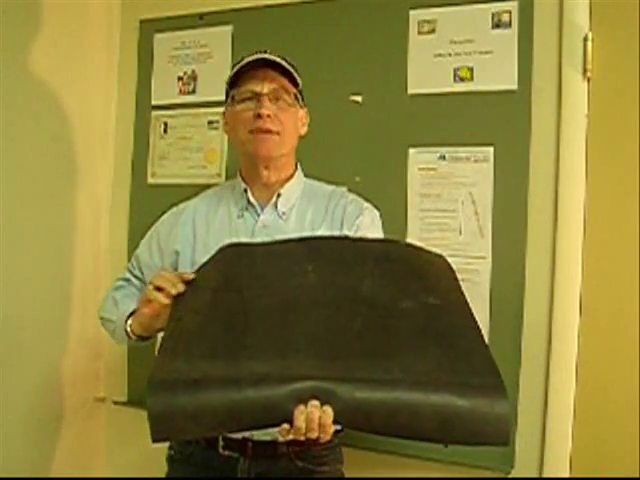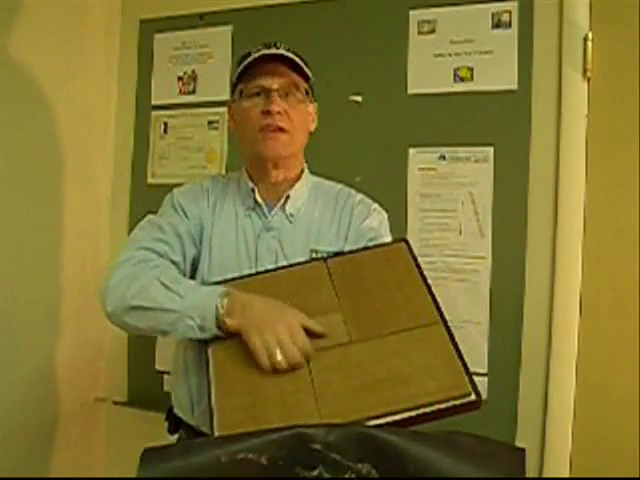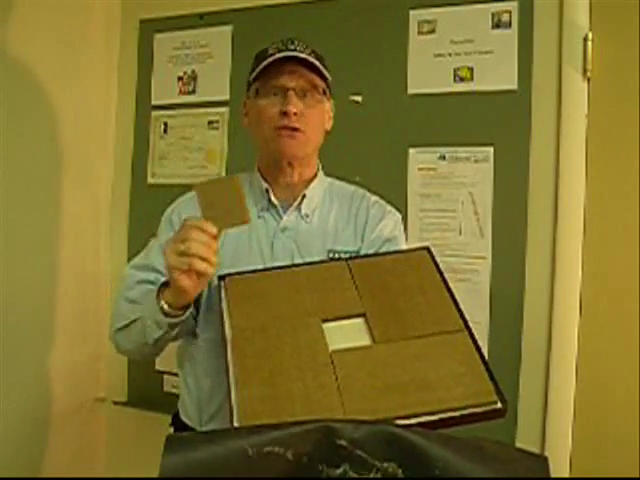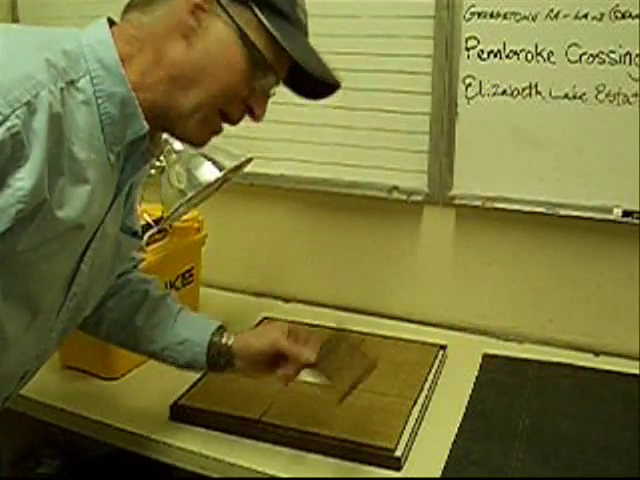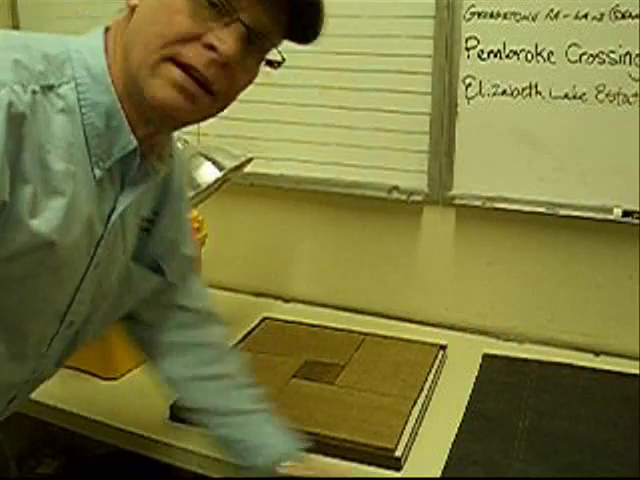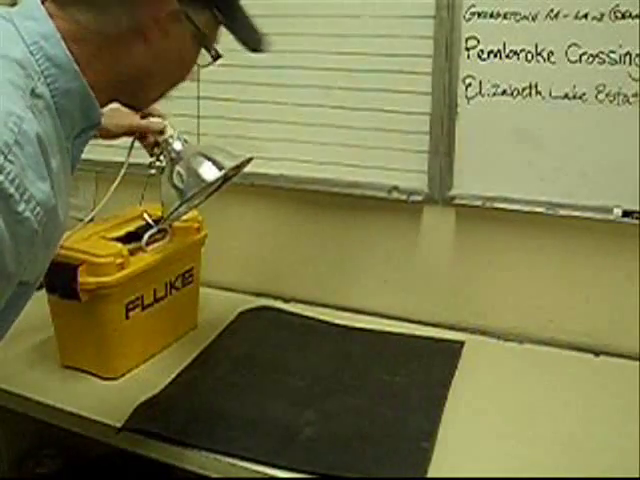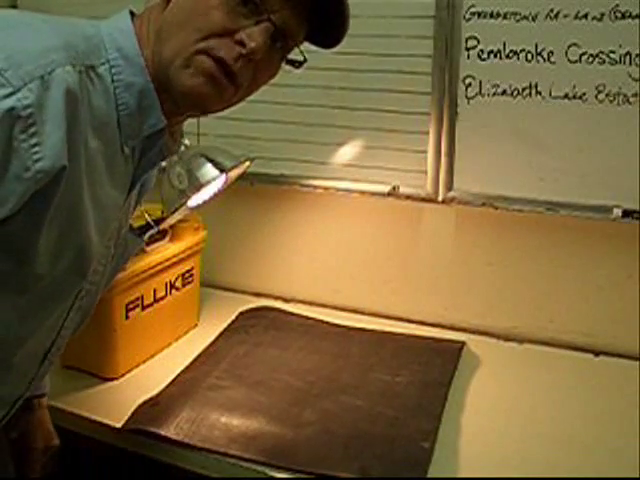I've got a sample EPDM roof I put together here. Wood fiber insulation laid around in a circle with a removable piece of insulation on the inside. I'm going to get this wet and I'm going to show you how this infrared camera works. Okay, I've got my wet insulation. I'm going to go ahead and place it into my dry insulation sample board, my simulated roof here. Pull the membrane over the top and we're going to go ahead and turn on the sun. We're going to let this warm up for a little while. We'll be back and we'll check this out with the infrared camera.